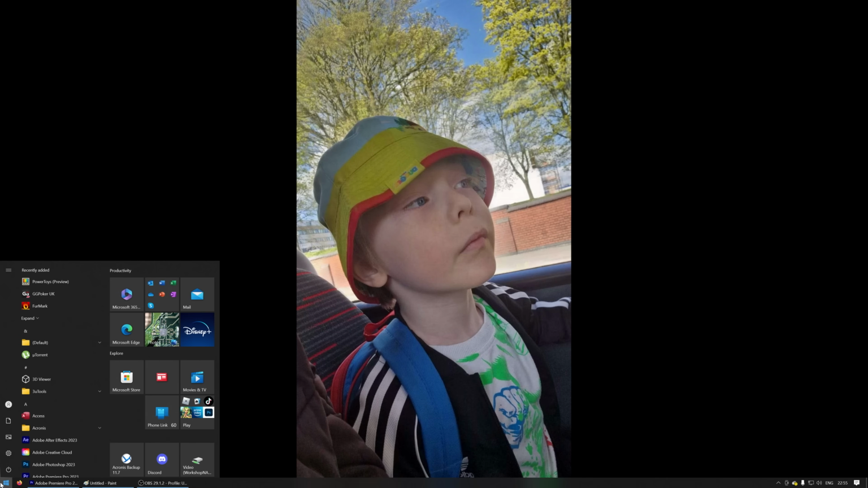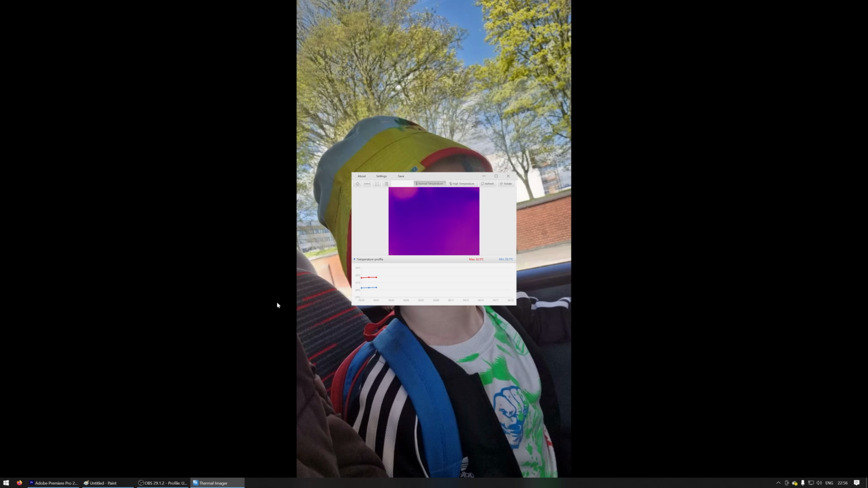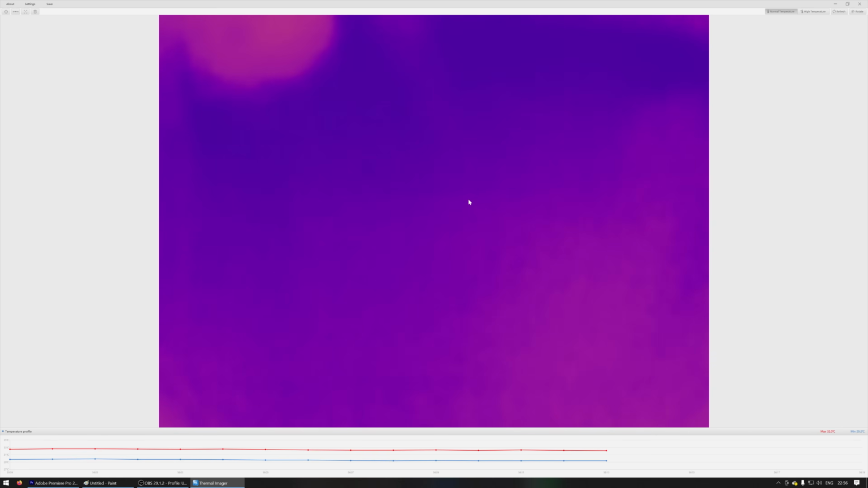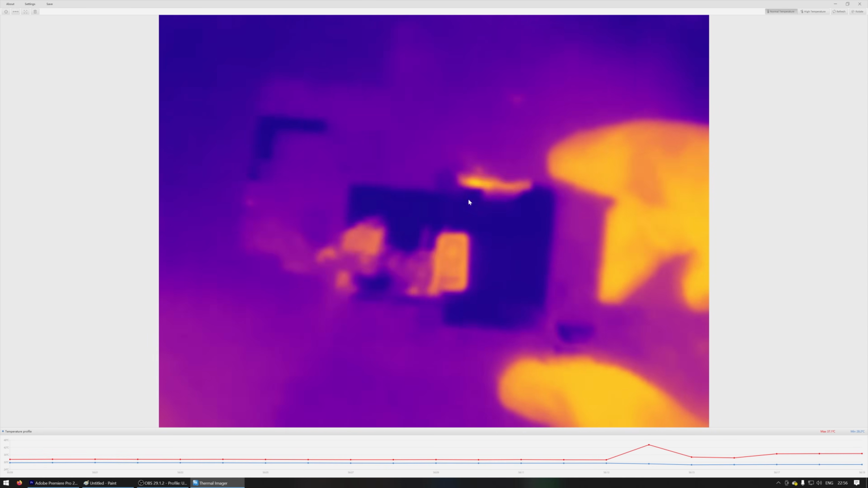But what we can do is load up TC View. TC View is an app developed by another company for another thermal camera. I can't remember which one it is. Topdon, that's it. This is designed for a thermal camera called Topdon. I've never heard of it myself personally, but as you can see here, we actually have a thermal image, because, that's right, it works with this camera.